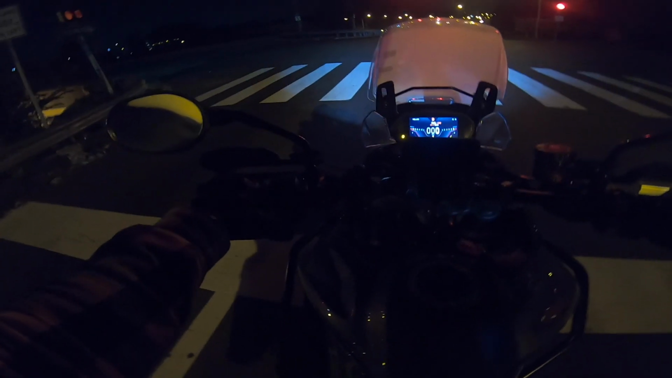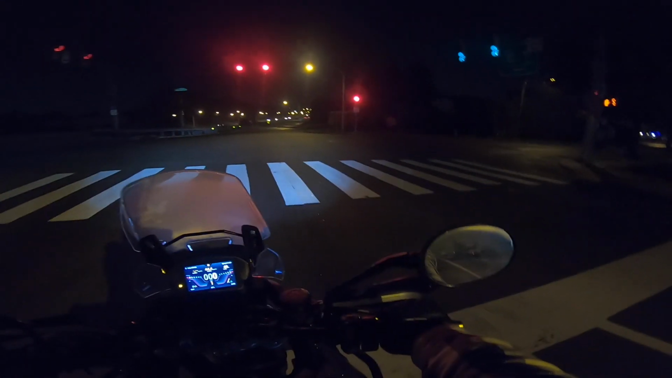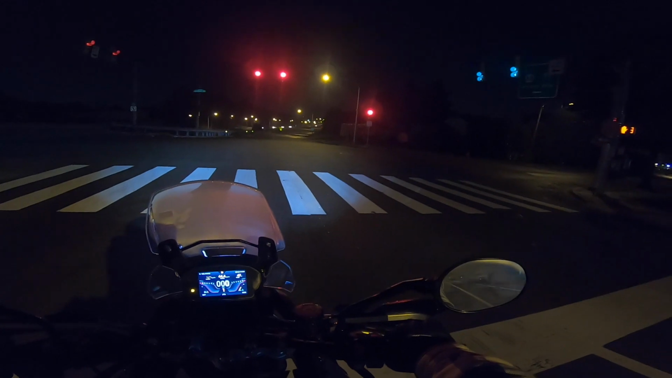Oh man, fuel low. Come on now. 48 miles. That's still enough to get home. It's only like 10 miles to get home.